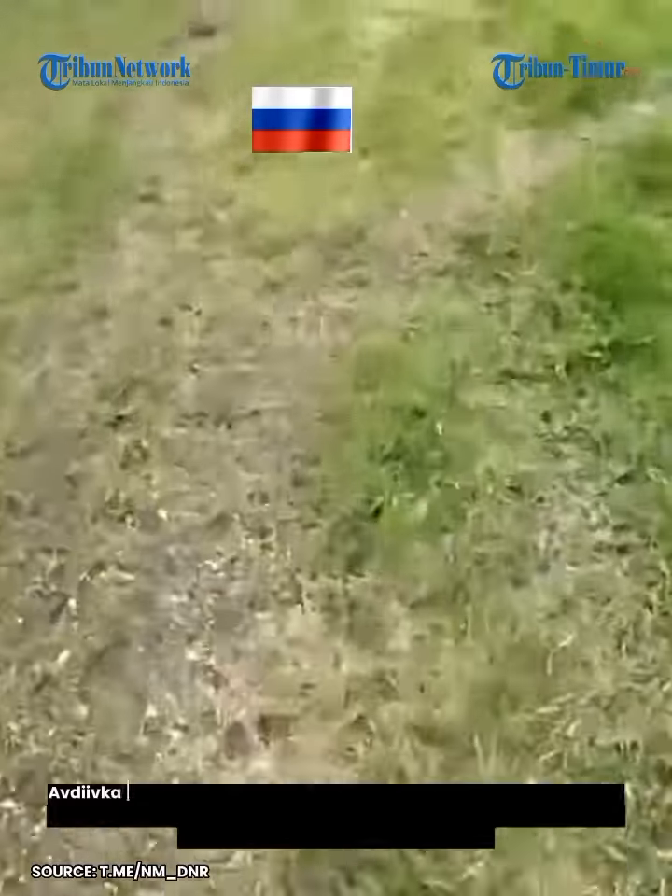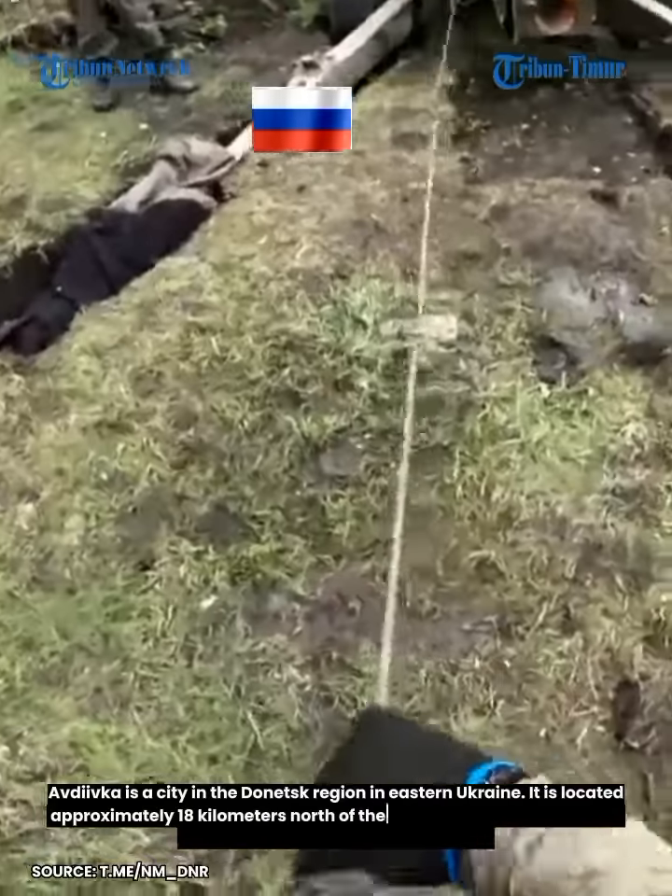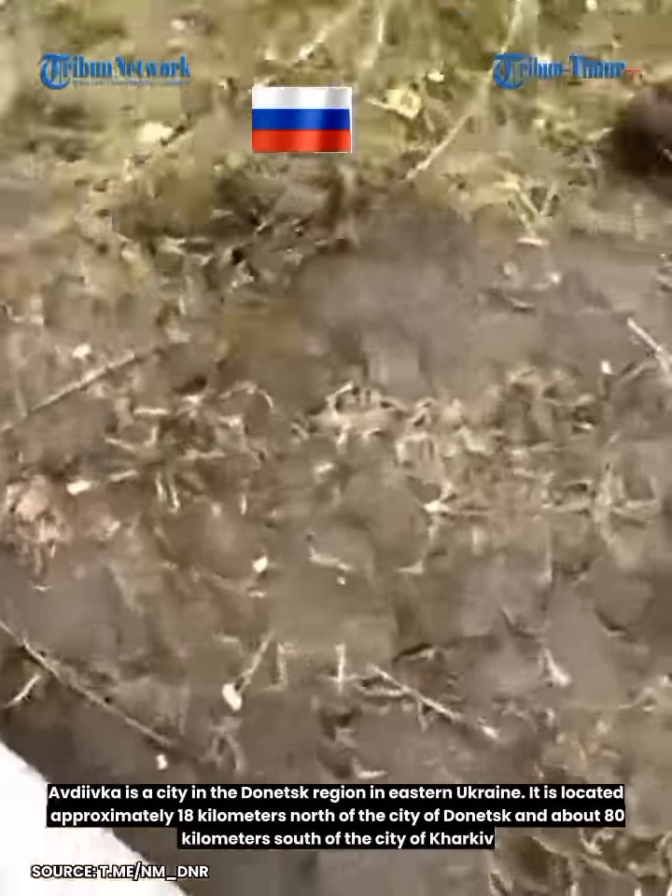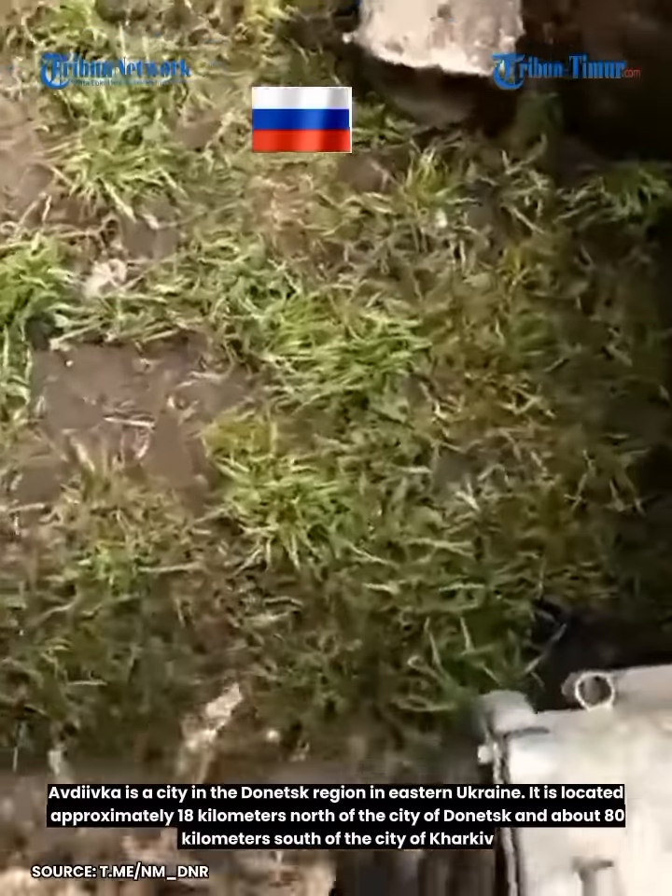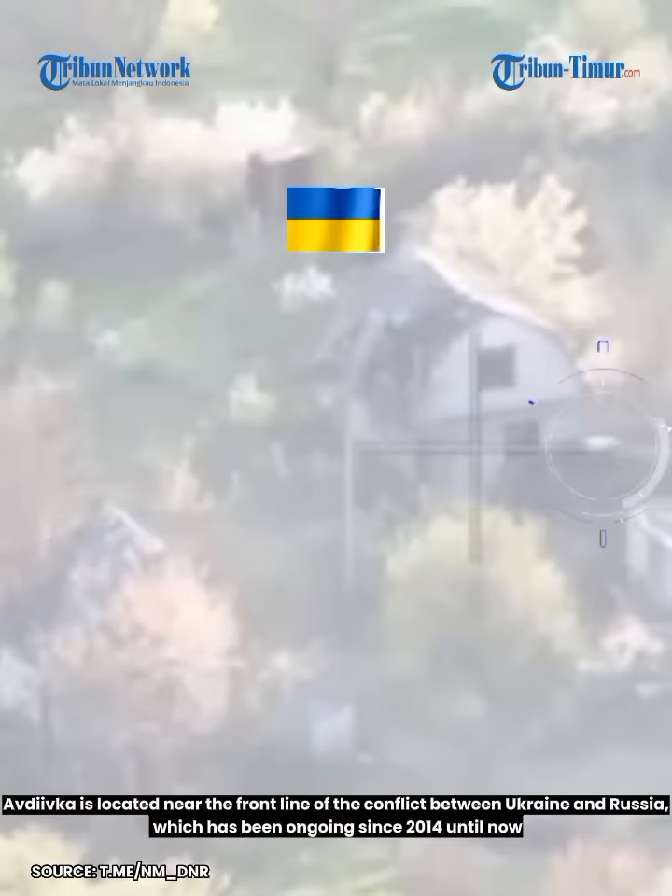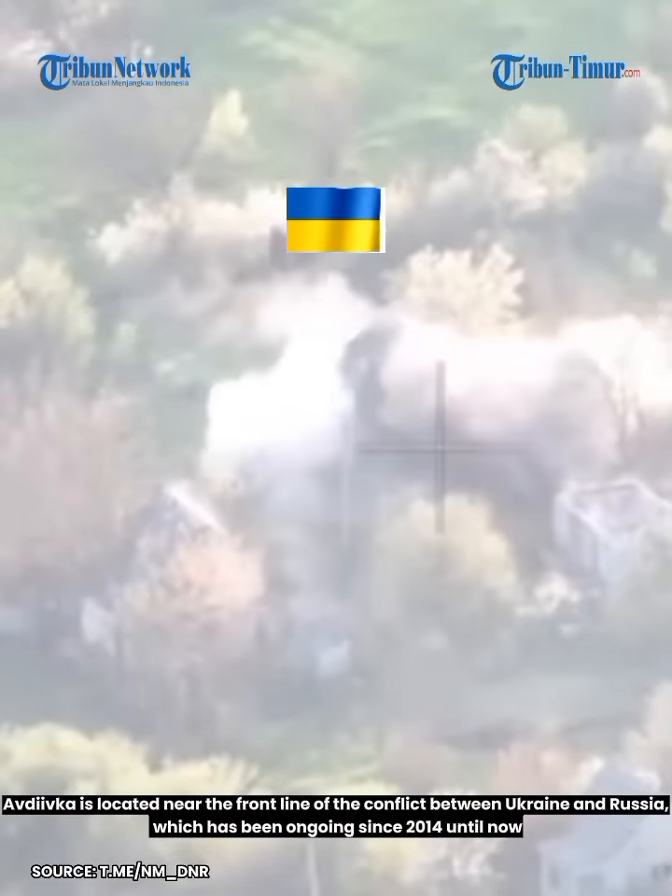Avdiivka is a city in the Donetsk region in eastern Ukraine. It is located approximately 18 kilometers north of the city of Donetsk and about 80 kilometers south of the city of Kharkiv. Avdiivka is located near the front line of the conflict between Ukraine and Russia, which has been ongoing since 2014 until now.